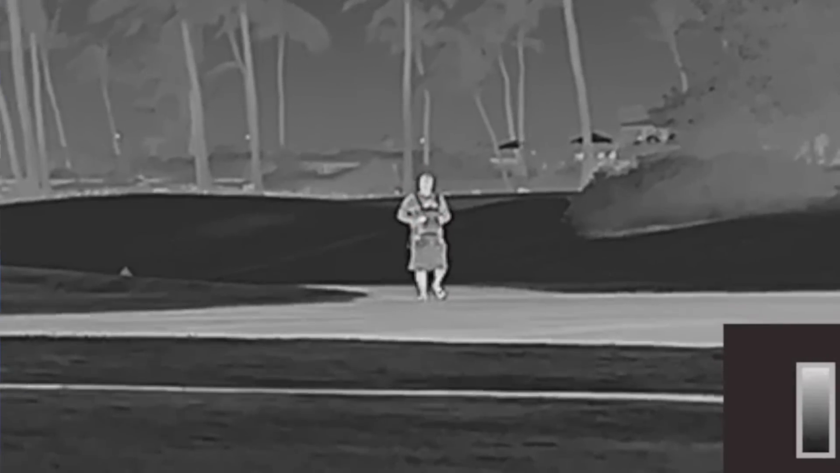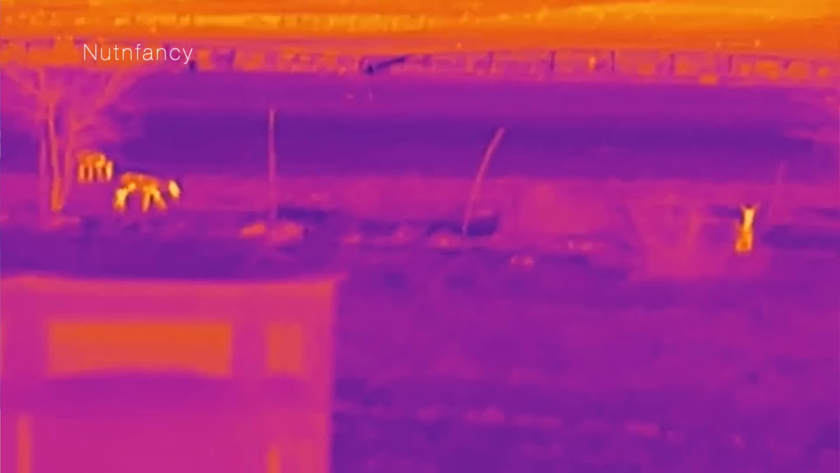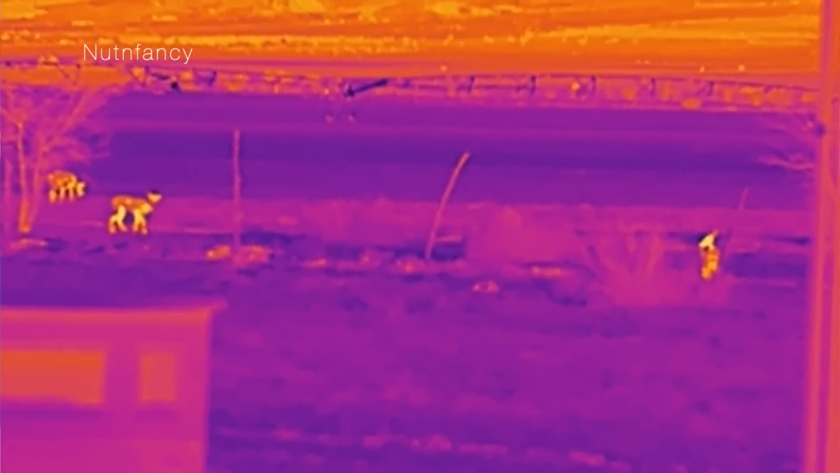Now keep in mind, these do not have optical zoom capabilities. So even though these two variations have 2 power, 4 power, 8 power, and 16 power, those are digital zooming variations. That's all you're doing. You're just zooming in on a digital pixel. Now, if you go with a TM35, that is a 35 millimeter 384, it will have 3, 6, 12, and 24. Or if you go with a 50 millimeter objective 640, I'm sorry if this is confusing, but I got to cover it. It will have 2.5, 5, 10, and 20 power.